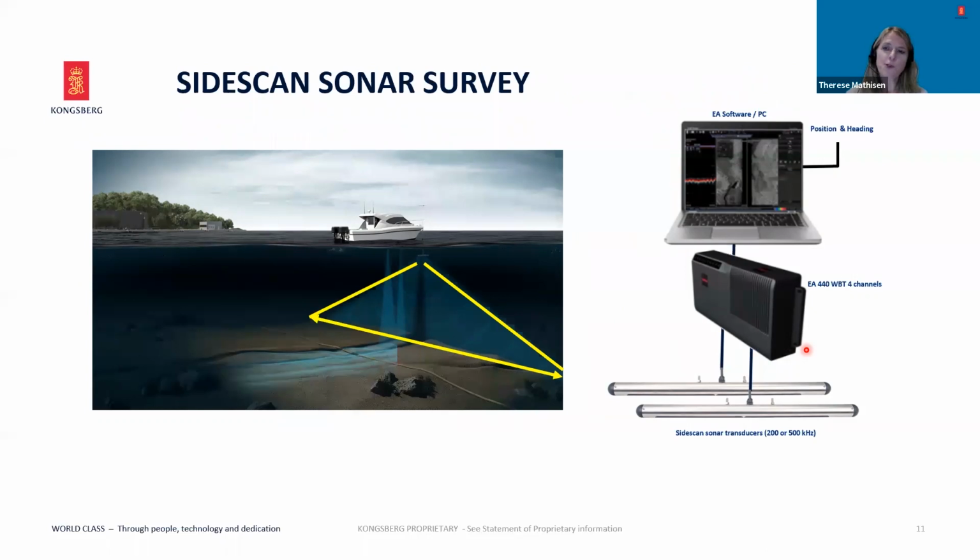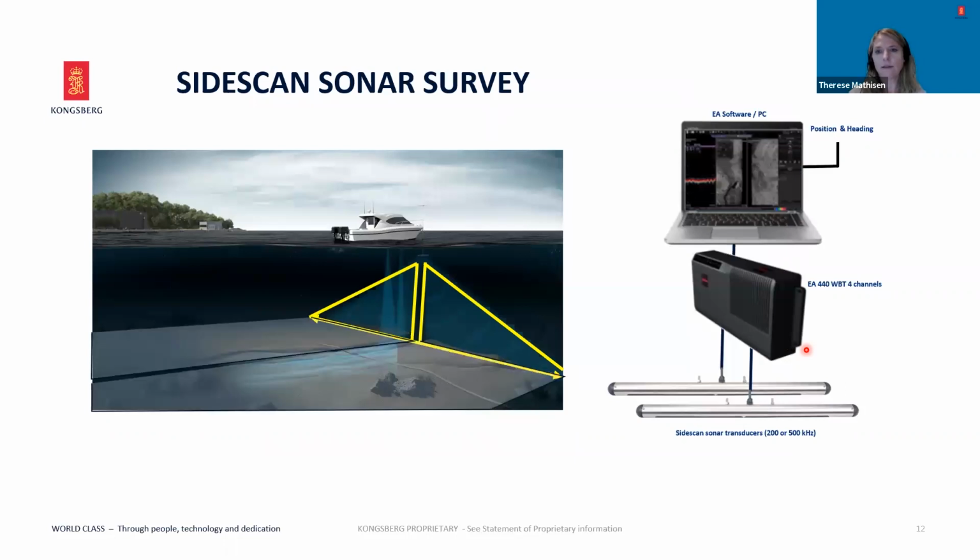EA440 also supports SIDESCAN sonar surveys. By applying SIDESCAN sonar transducers, the system can produce high-resolution sonar images of the seabed over a wide area. The SIDESCAN transducers are mounted to point approximately 15 degrees from the vertical and insonifying the seabed to each side.